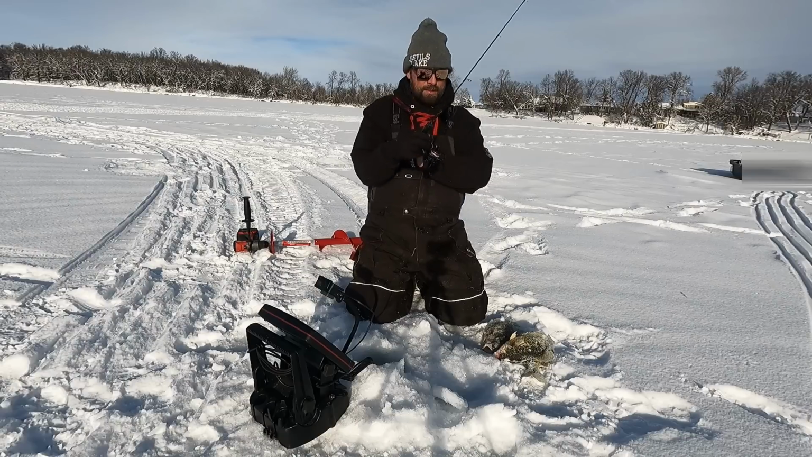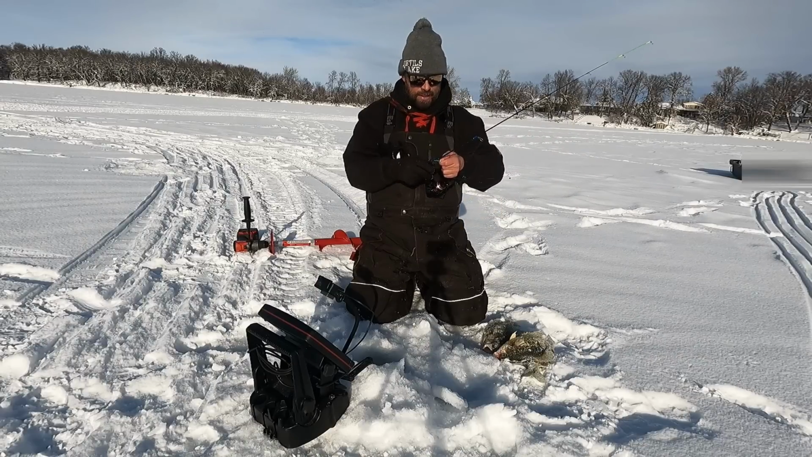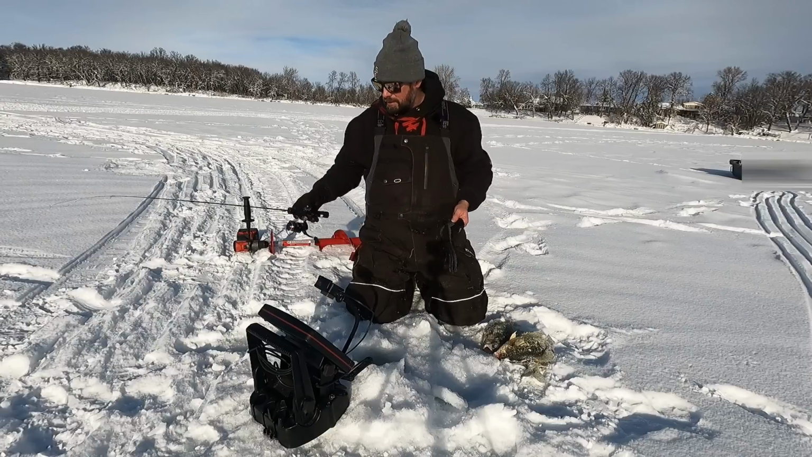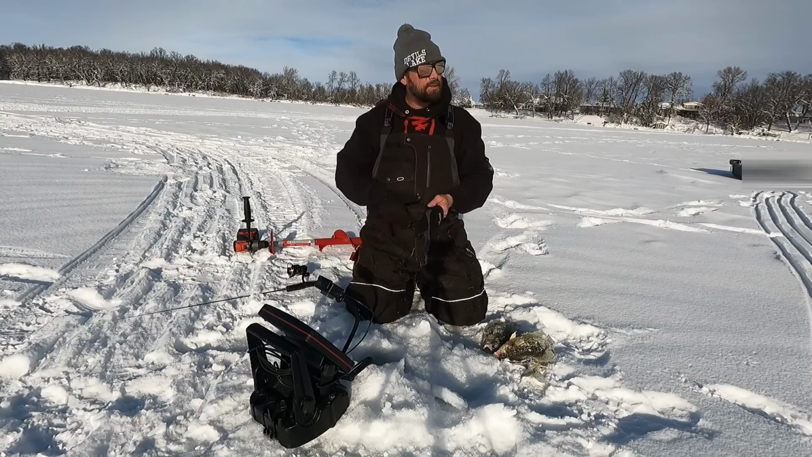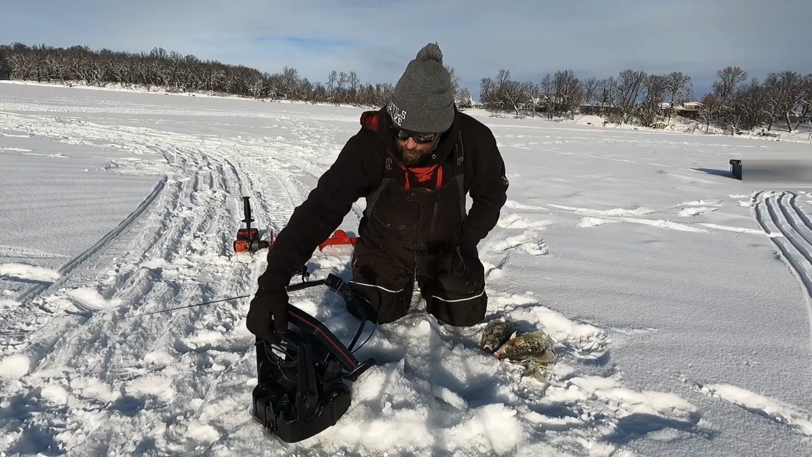Tuned up custom rods, 36-inch precision noodle, fish catching machine, to say the least. 5-pound frost. It is 5-pound frost. Got the old GoPro hopefully on here.